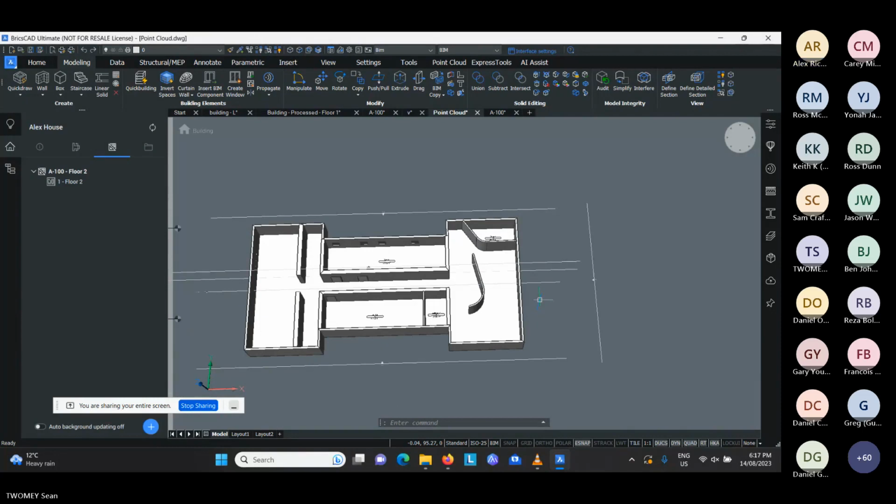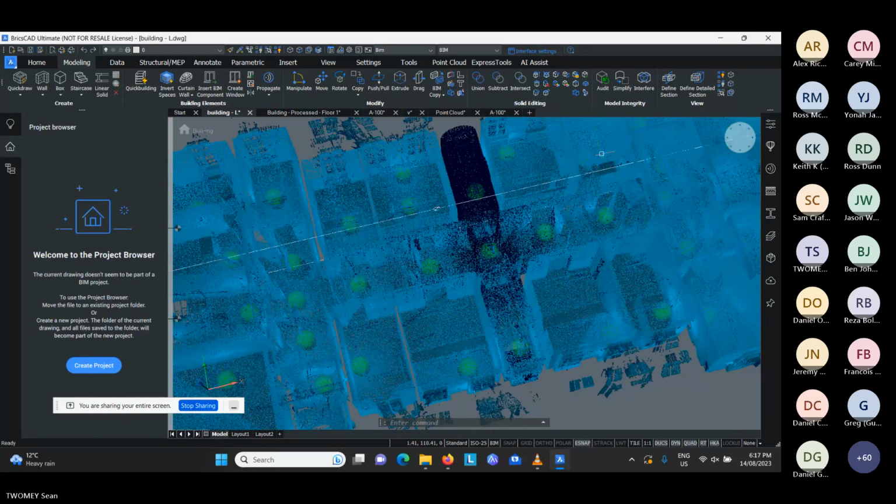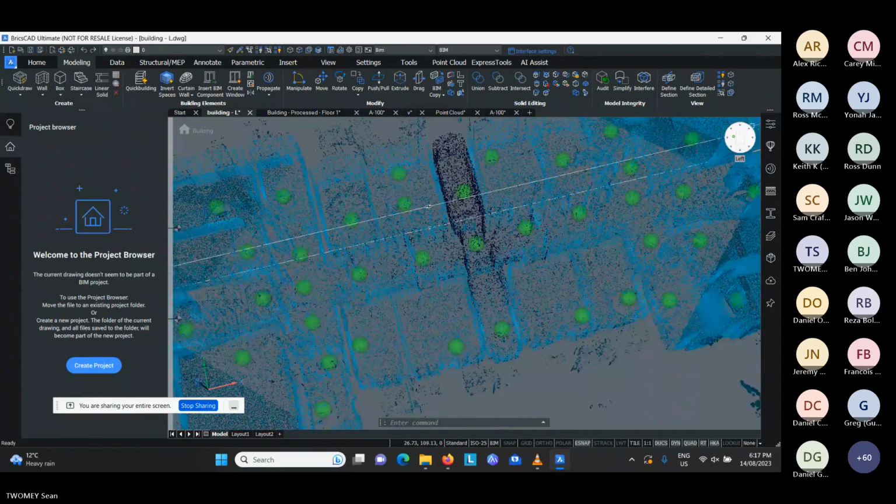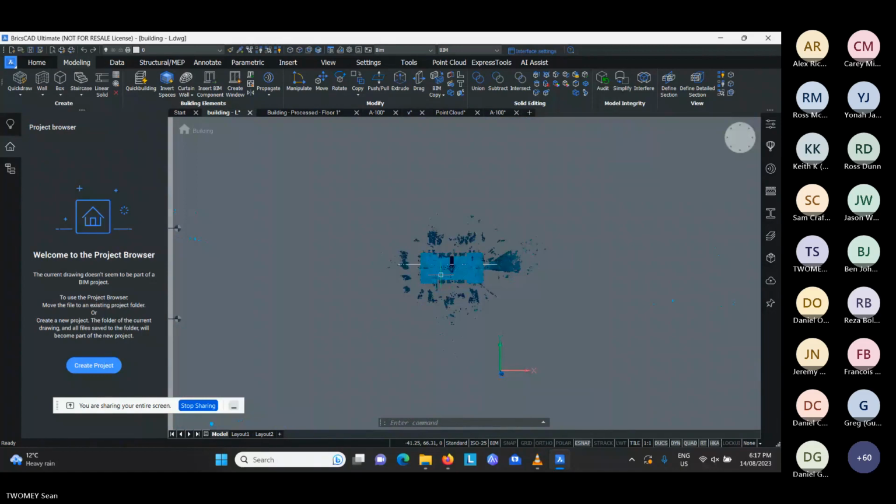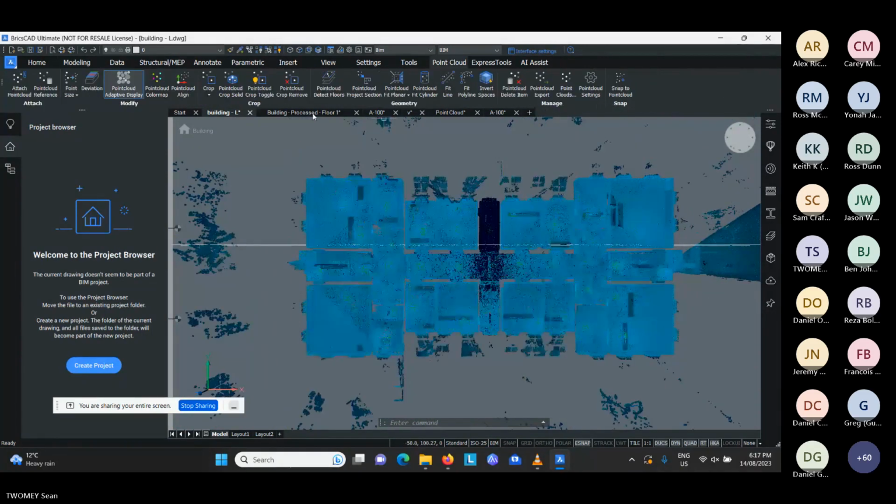What you can do is when I was lining up my point cloud, let me just go back to here, I'll do it again. When I was doing this at the very start, let's go to point cloud and you click on point cloud align.